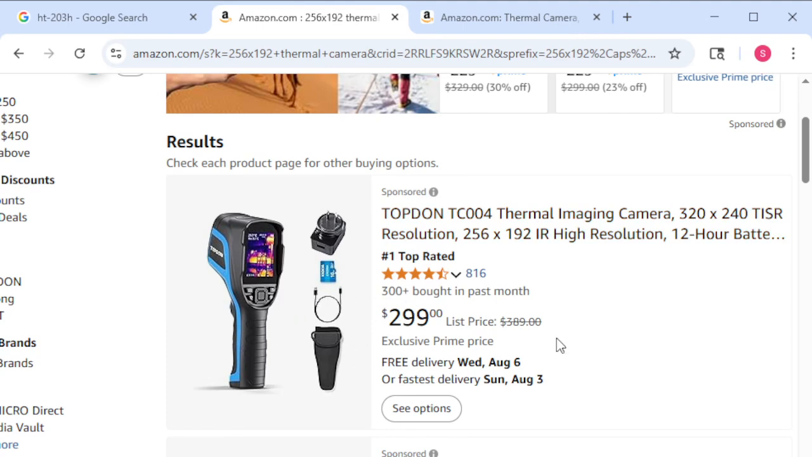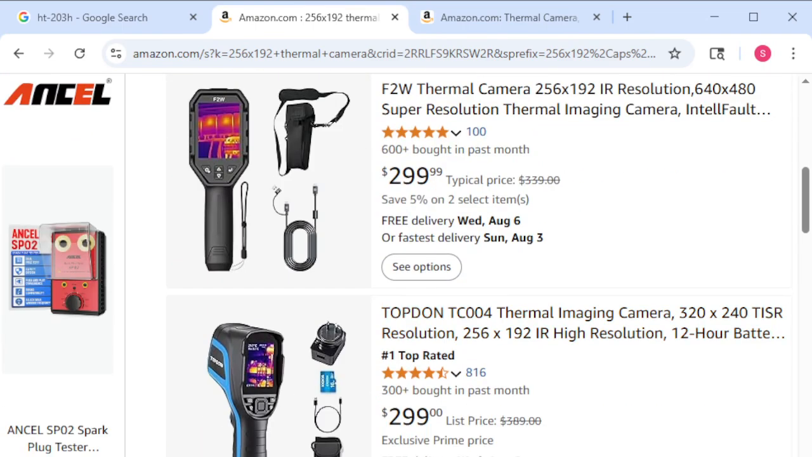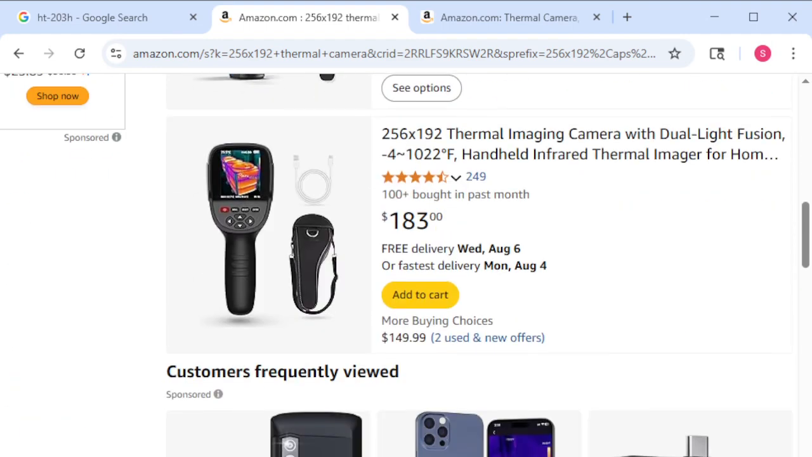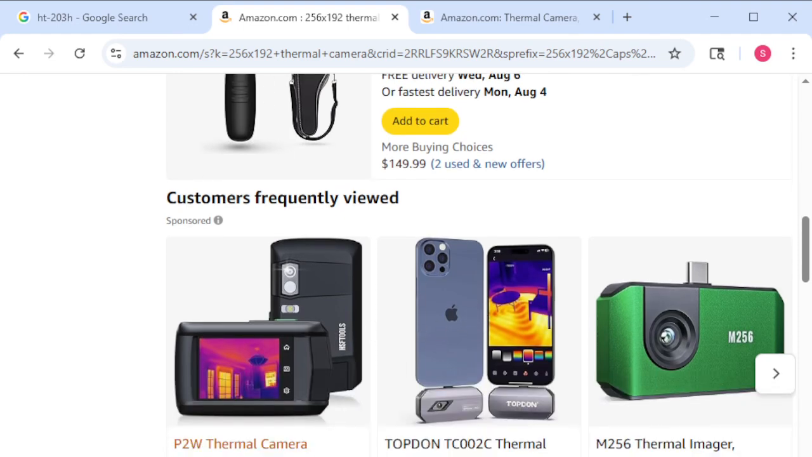So this is an awful price. 300 bucks, 249, 299, 299, 183. That's more realistic. It's one of the handheld ones. I prefer the ones that you attach to your camera because you can also use them with your PC. They're more portable, easier to use.